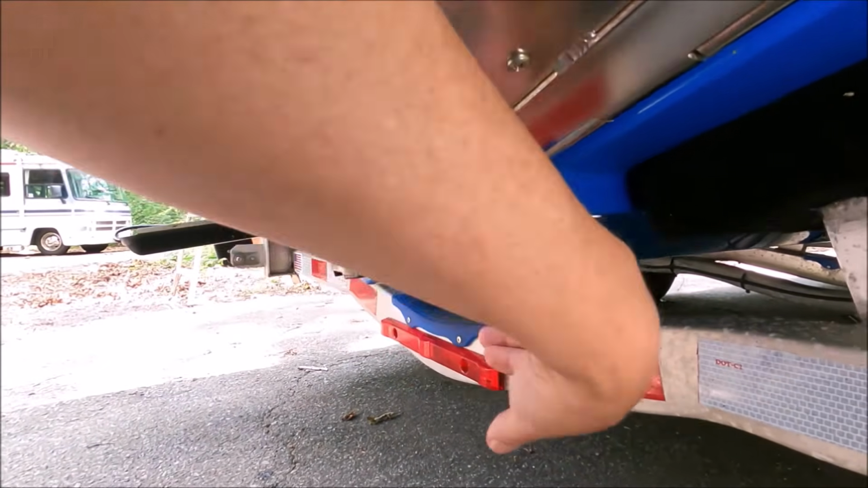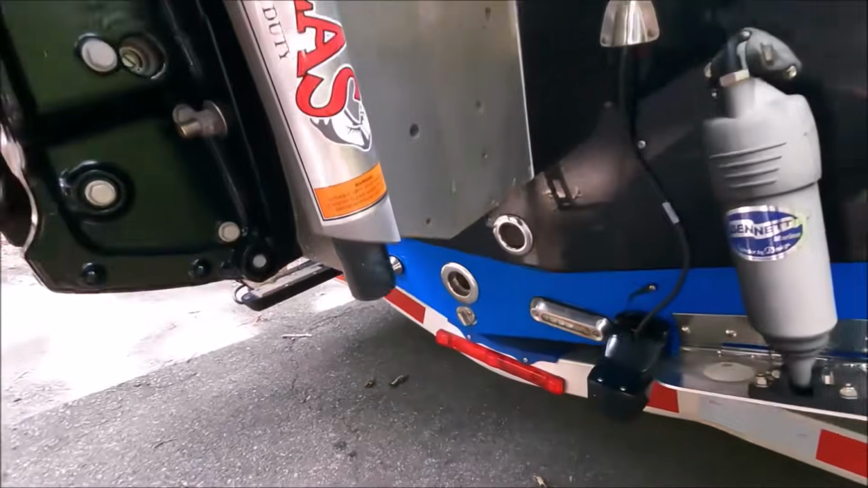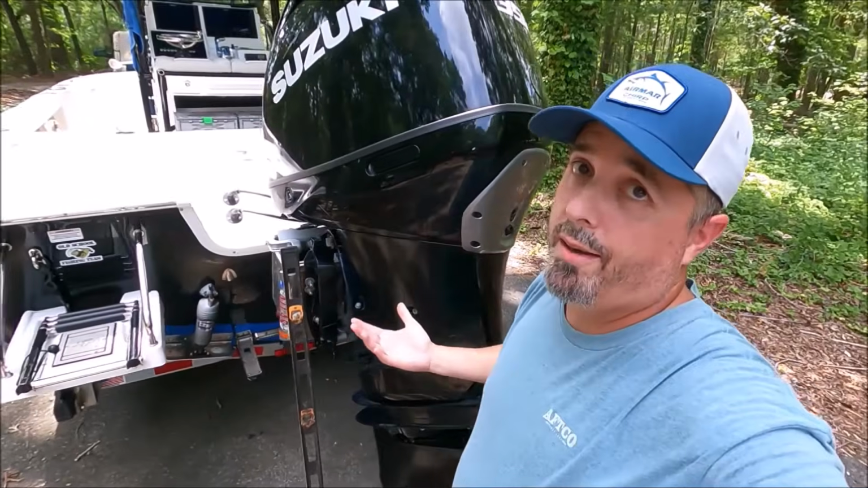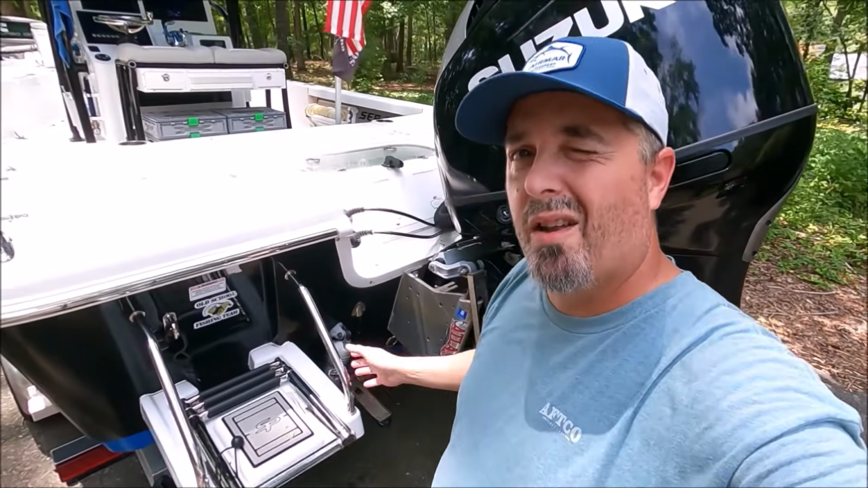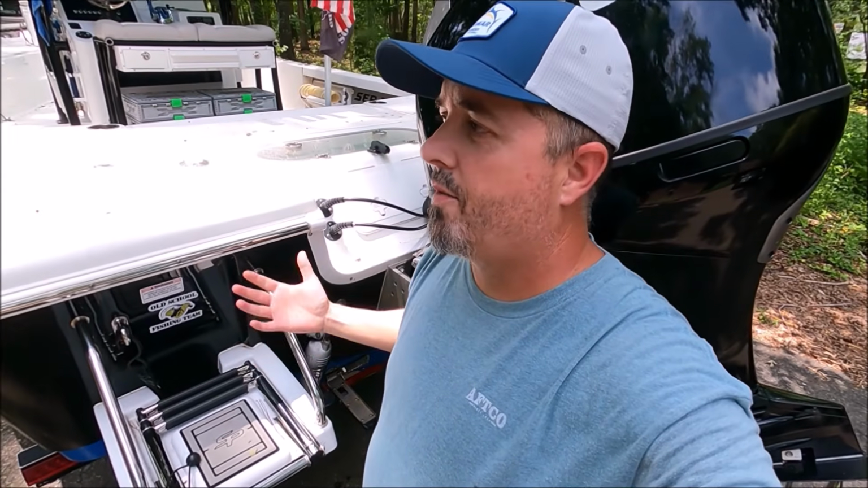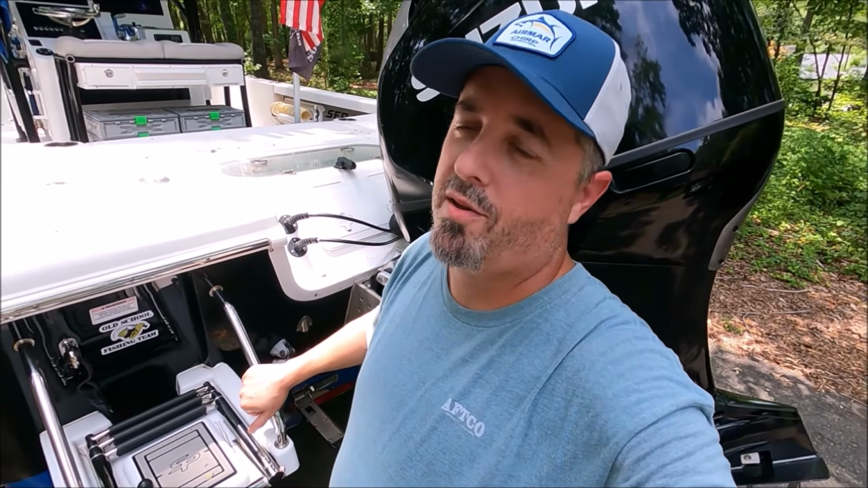Now this has a kick up bracket. If something does hit it, it will pop the bracket up and save the transducer. But of course, you may hit something and destroy it. I mean, I haven't done it. I don't think you will under normal circumstances because I haven't done it. So if I haven't destroyed one, I'm pretty sure you guys will be all right. But if you whack something going fast enough, you could ruin your transducer.